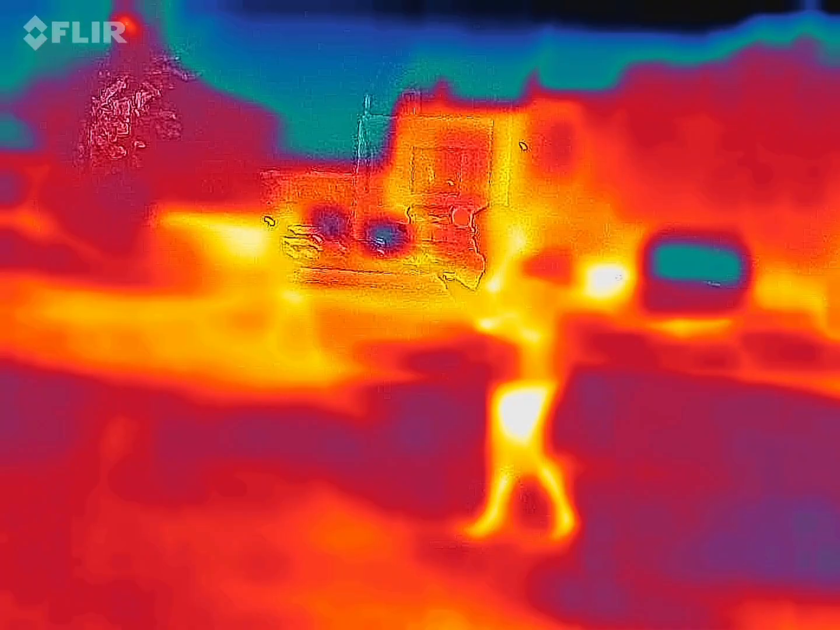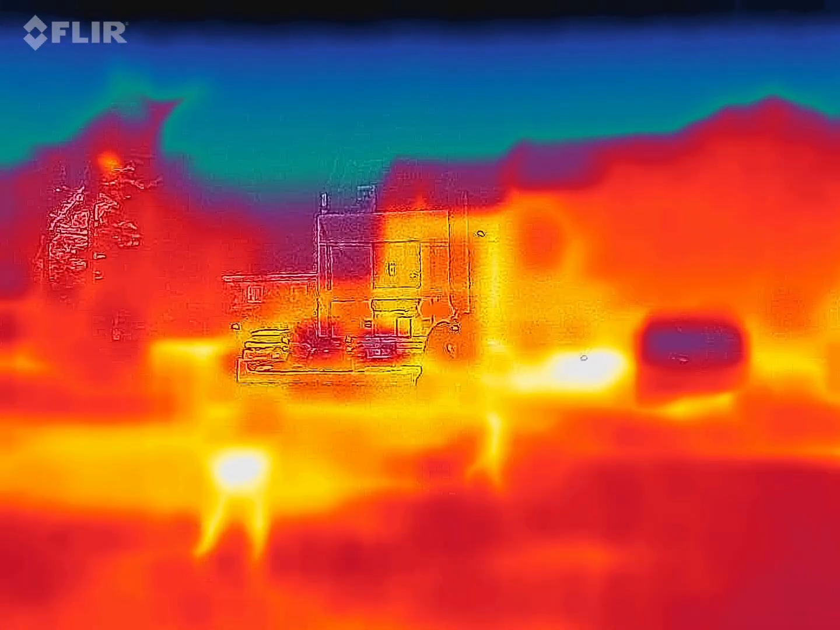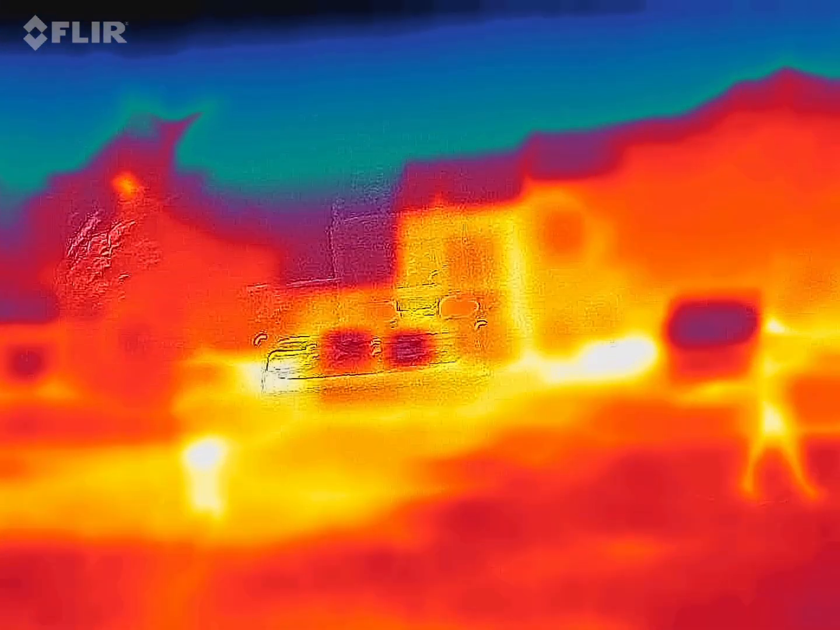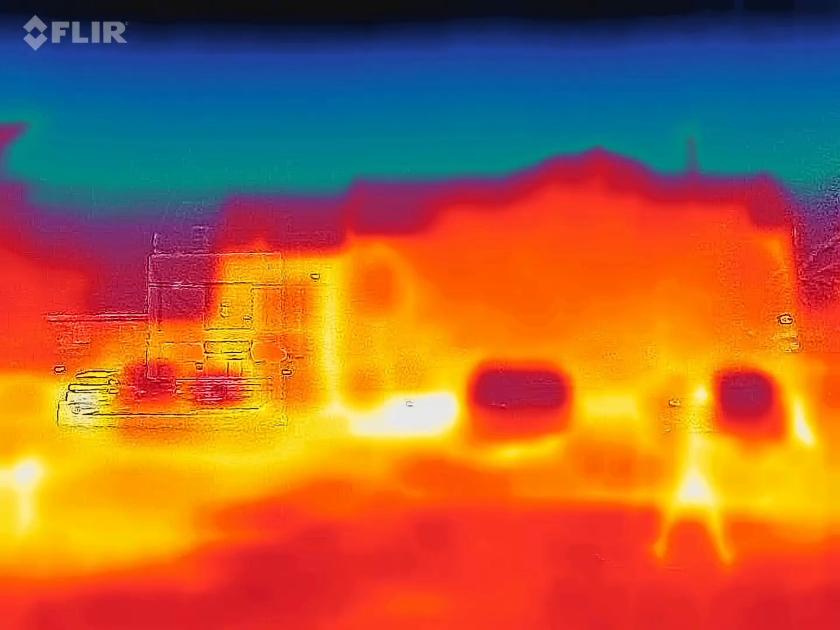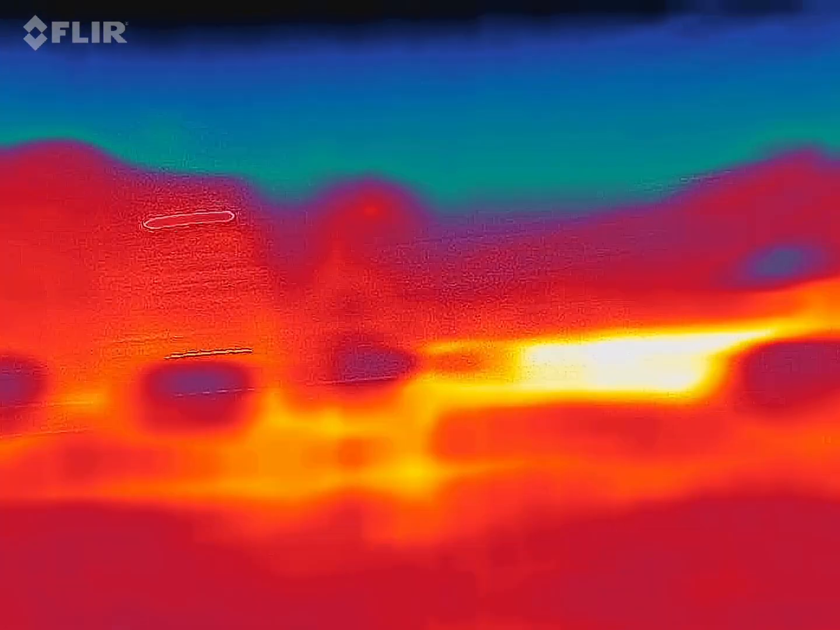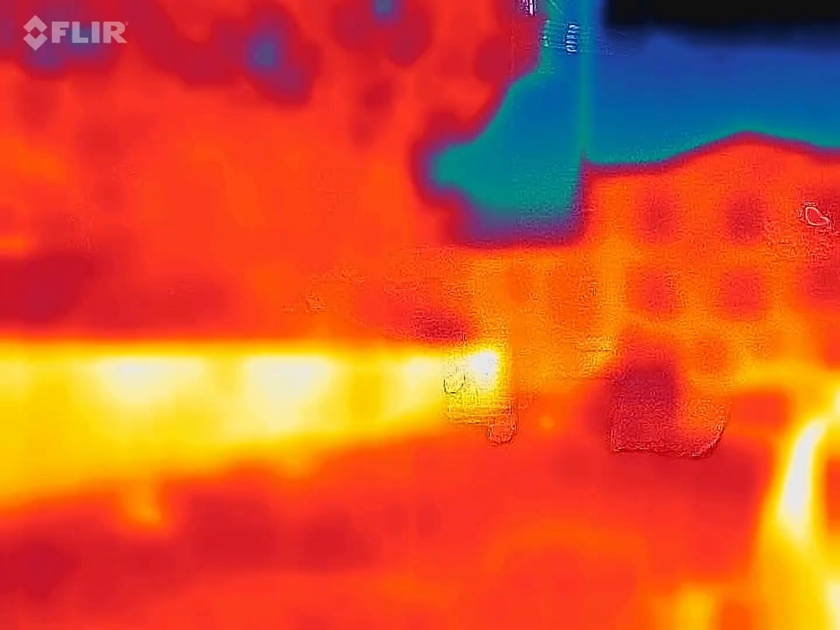So we're setting K-rails on the street, and I pull in with my truck, get out, take pictures of my truck, blue orbs just dancing, click, click, dancing, dancing, then they're gone.